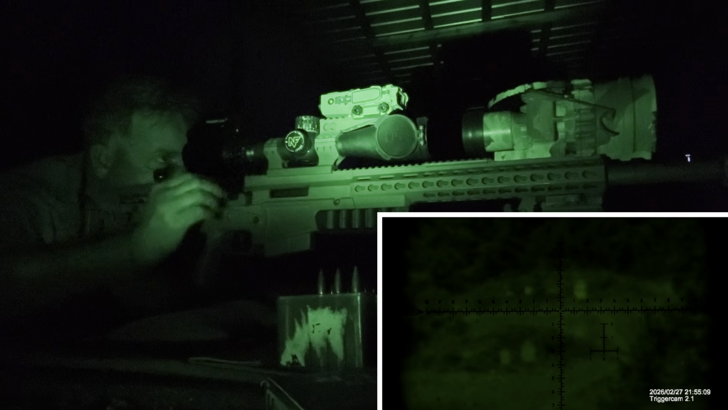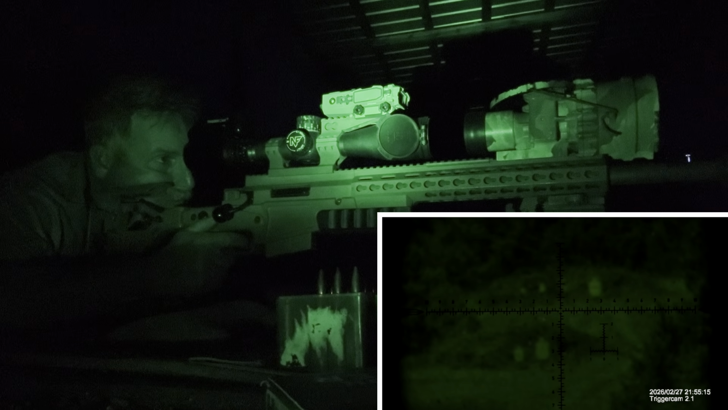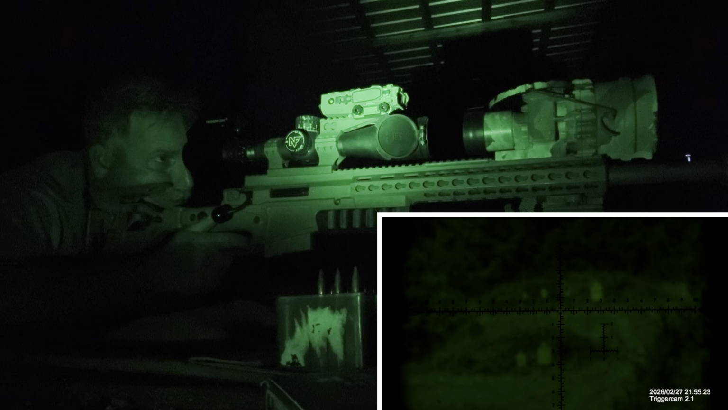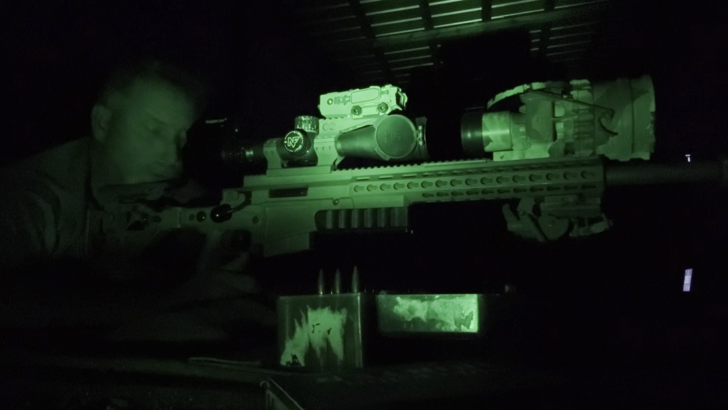And I did not see that. 3.2, 1/2 mil. Impact. Very nice. So again, at 500 yards, being able to hit the 1 MOA target.